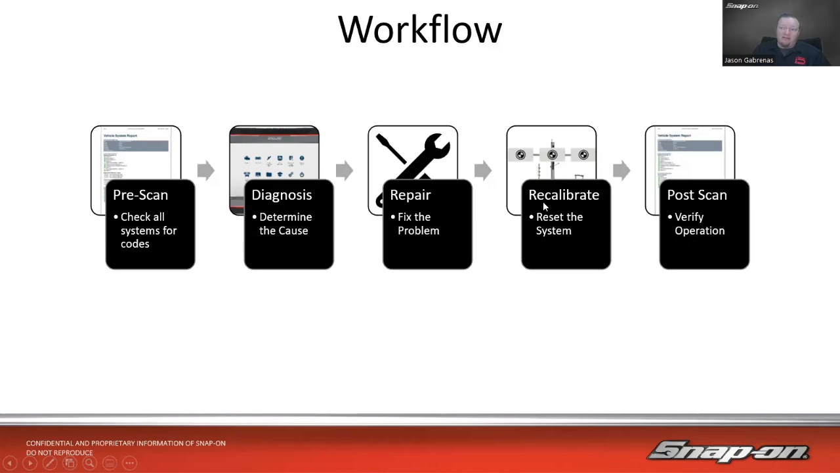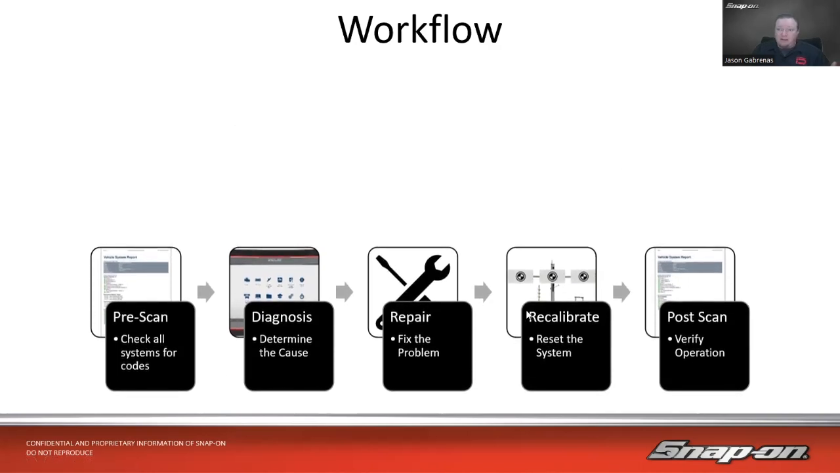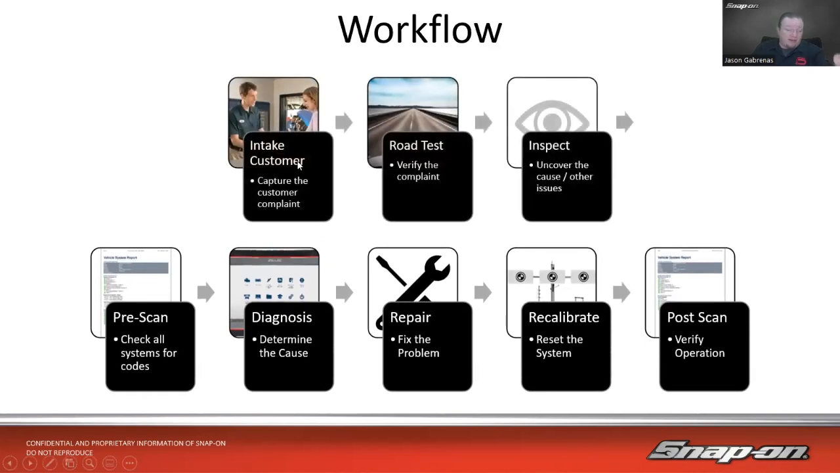Well, before we even get to this point, we do have some other steps that we need to take care of. And that's things like, well, the very first step, when the customer walks in the door or drives in the drive up, however it is, you have to intake the customer. You have to capture the customer's information and capture the customer's complaint. What's going on? Is it a noise? Is it a vibration? Is it a drivability problem? What sort of issue is this customer having?